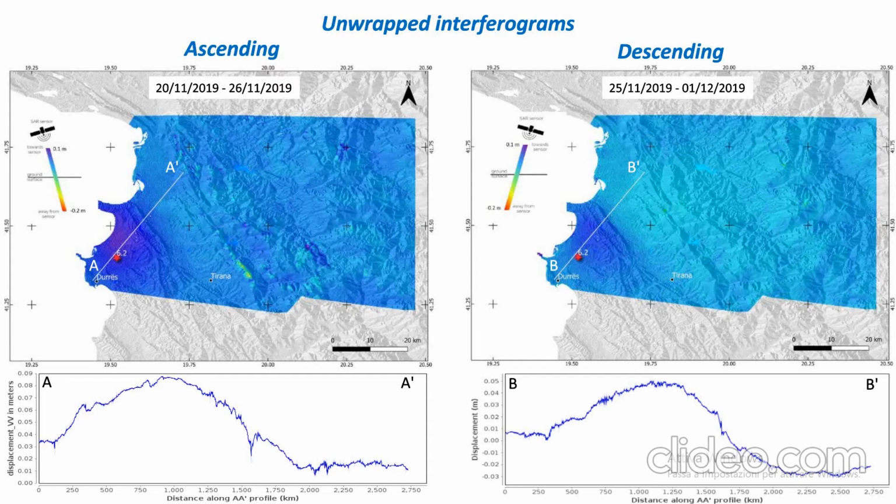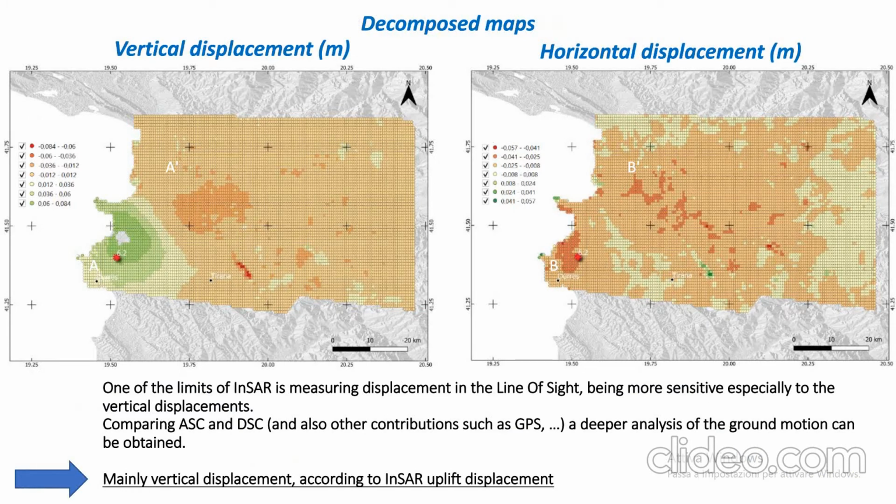So as you can see in both the tracks, ascending and descending, there's a huge pattern of uplift, and it is also shown by the profiles, where we have a maximum of 10 centimeters in the upper part. So this is also confirmed by the decomposition maps, because actually one of the limits of InSAR is the measurement in the line of sight, so in the direction of the satellite.